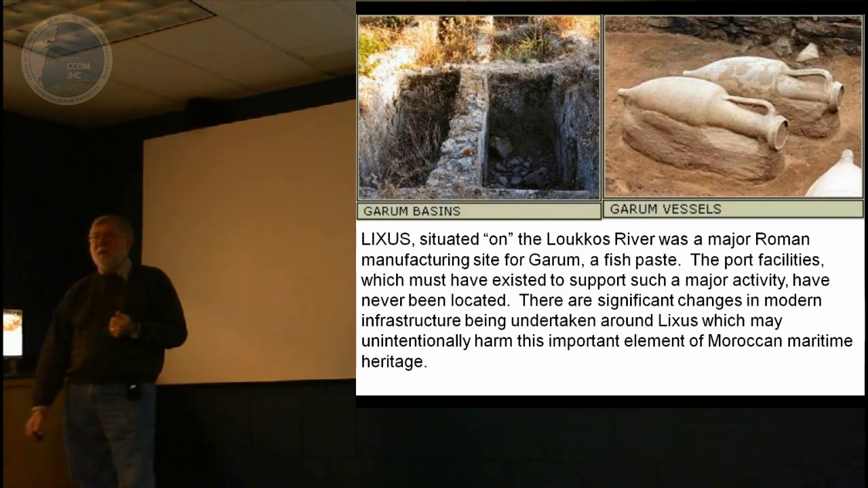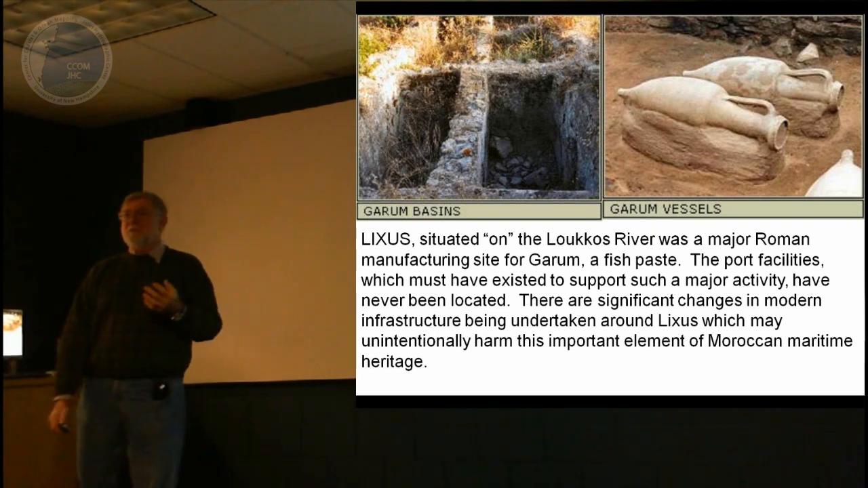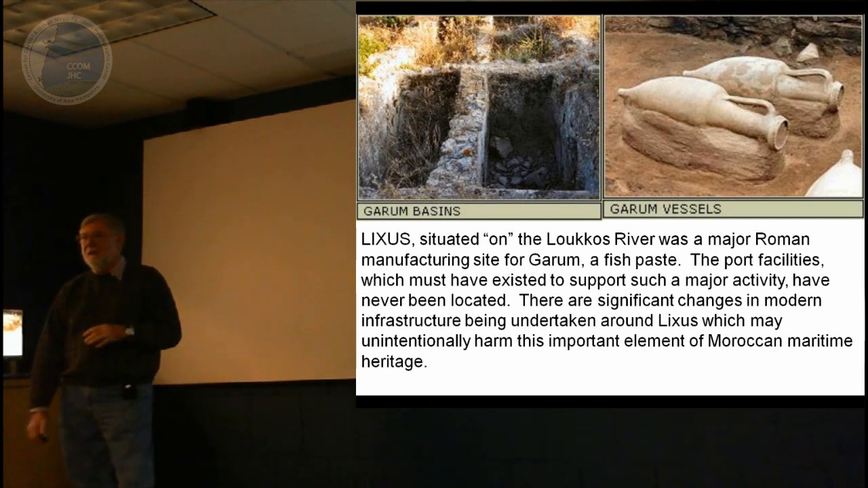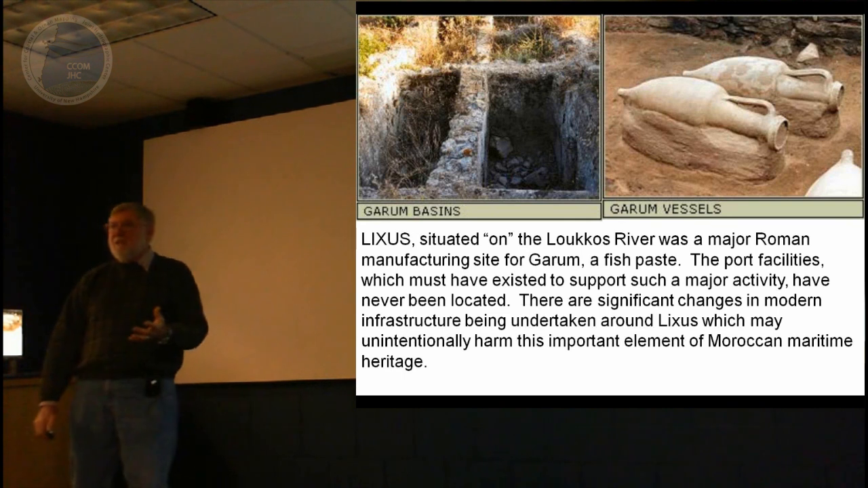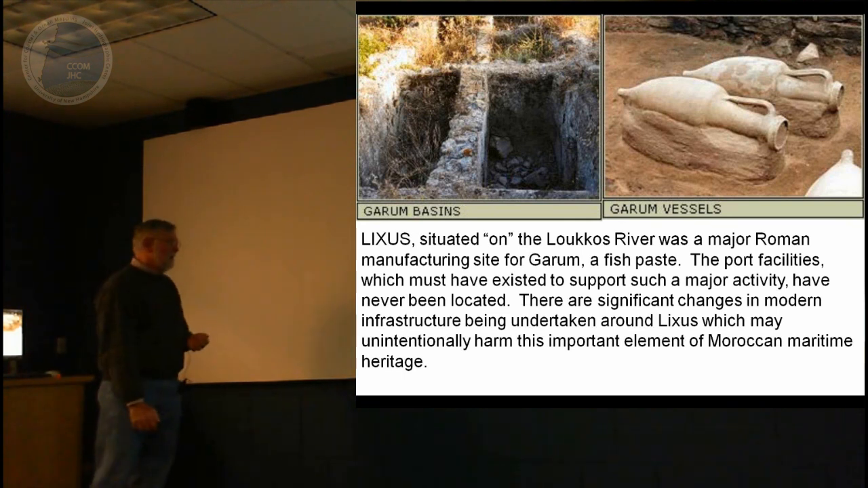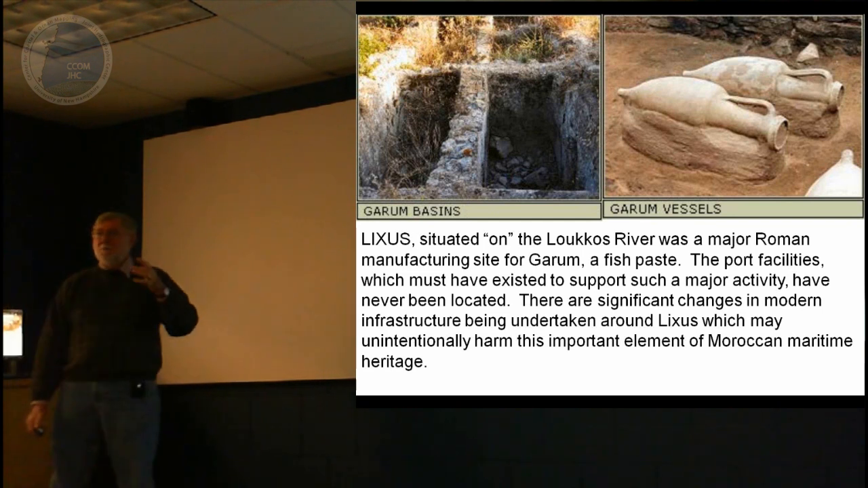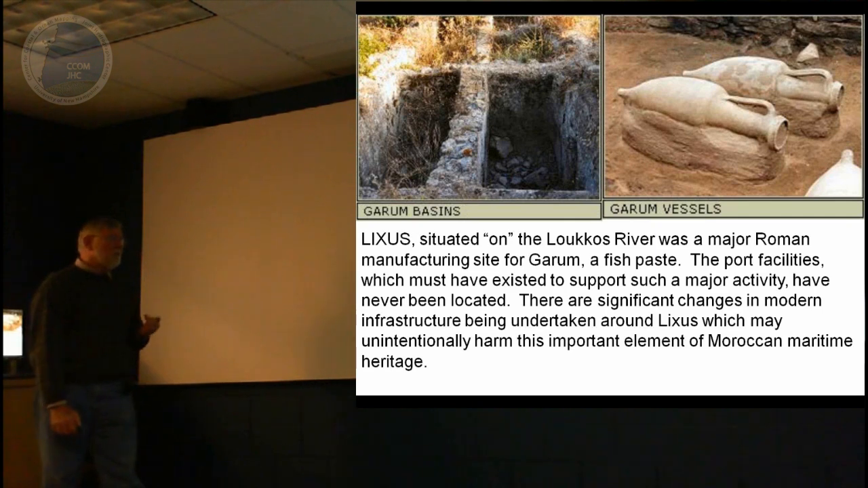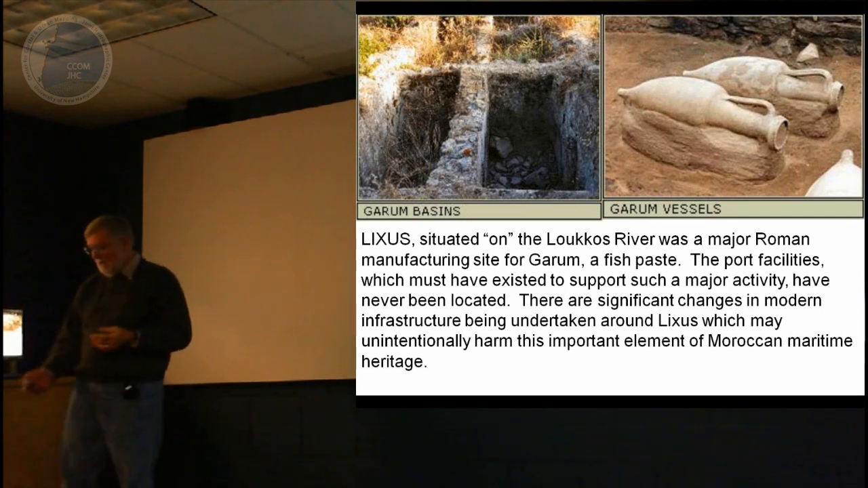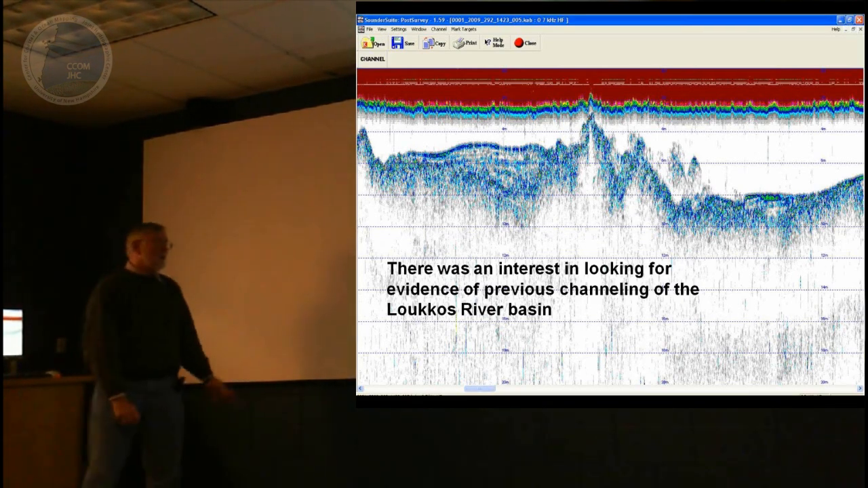And as part of UNESCO's push to get countries to get a better understanding of their cultural heritage, and particularly their maritime heritage, a port is a significant feature of somebody's heritage. Not only is this site important, but right now in the Larache area, there are a large number of changes going on in the modern infrastructure. I'll talk about that and show those in a minute.